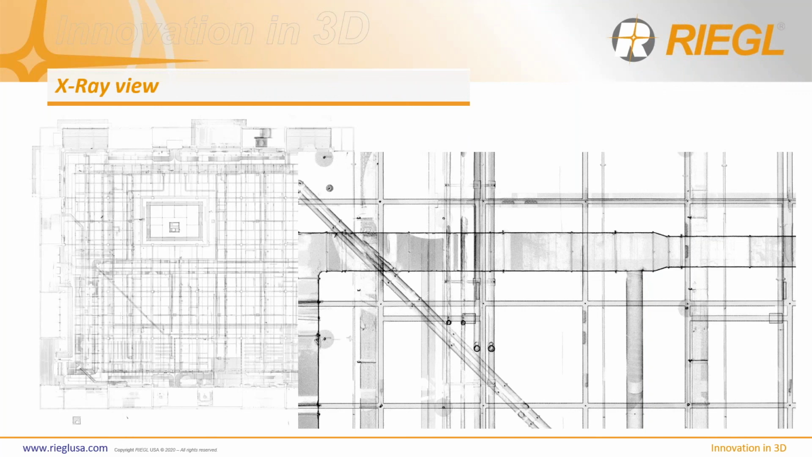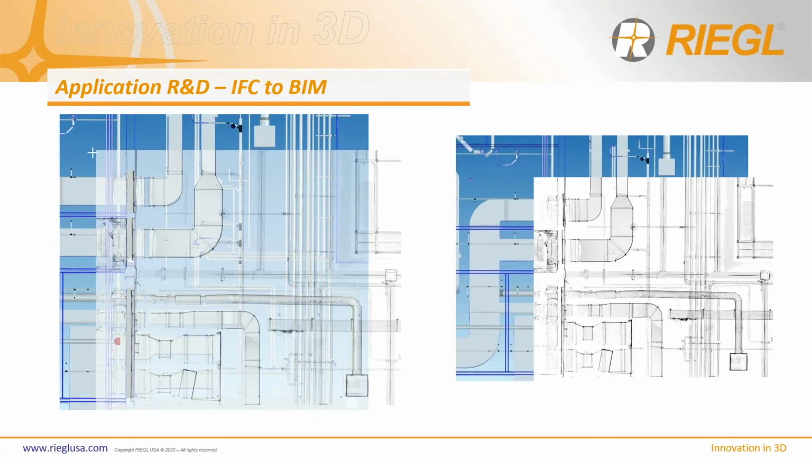Here's an example I want to show to lead into my next slide. So this is an X-ray view, very detailed. I think a 5mm Octree filter. You can see this is the same building, by the way, and these are some of the duct vents that were in there. So some new development that we are going through now is how to export an IFC data set to go into a BIM, right? So we're getting a lot involved with BIM.